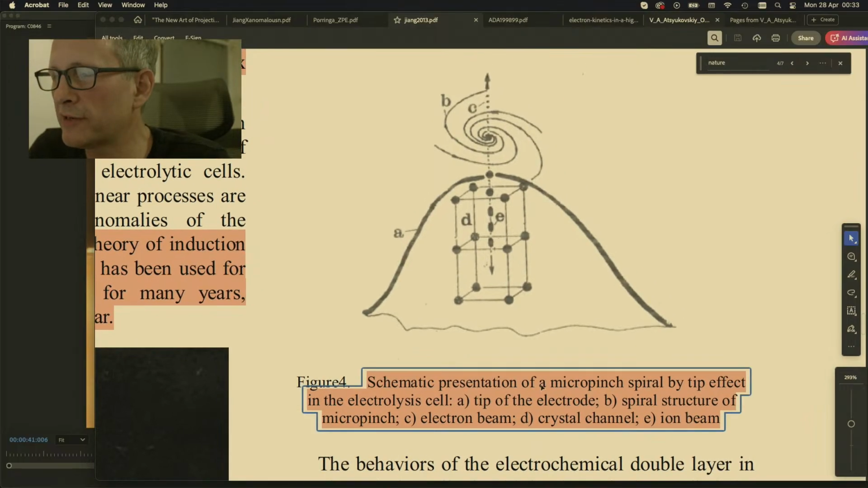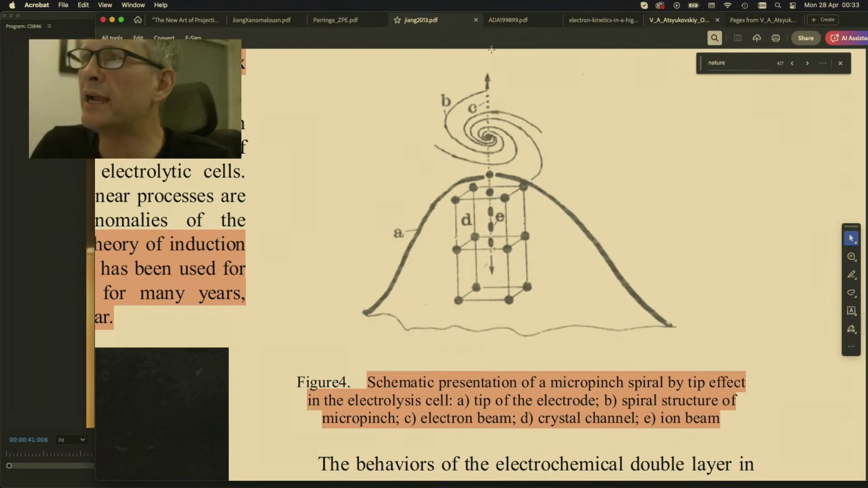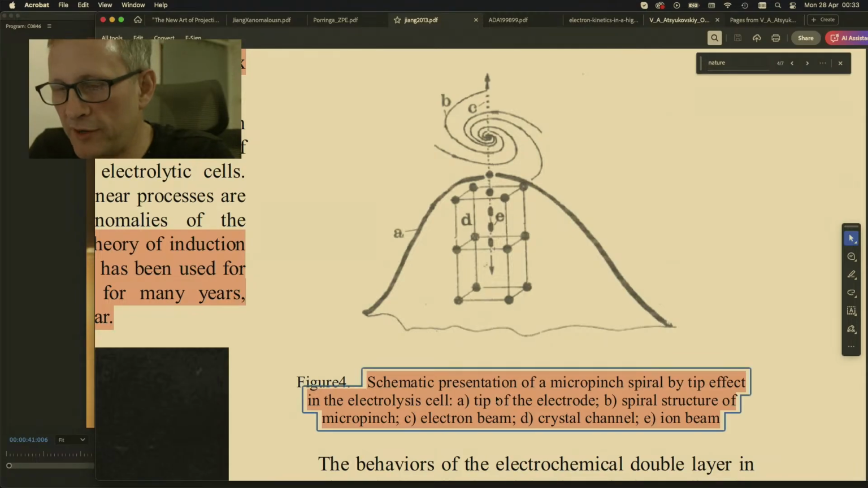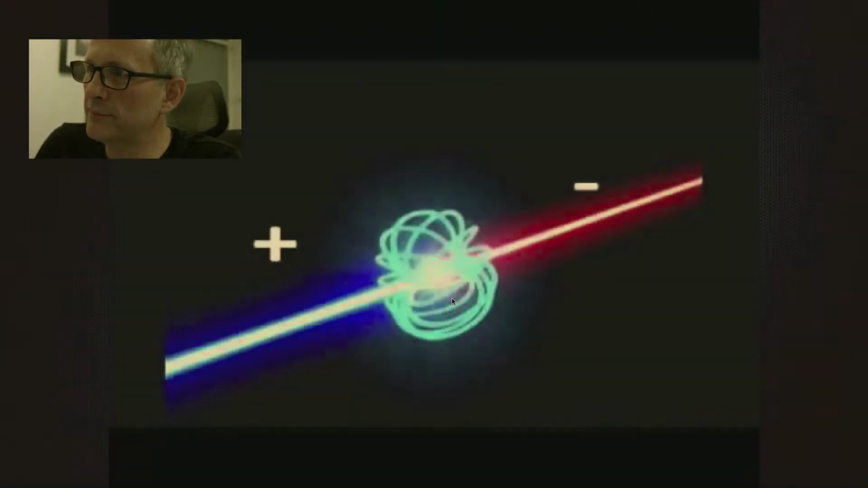Spiral structure of micro-pinch. C is the electron beam. The electron beam is coming up, and D is the crystal channel, and here is the ion beam. The ion beams are being fired back into the metal. Electron beam coming out, ion beam fired in. Well, doesn't this look a lot like electron beam coming out, ion beam firing back in?